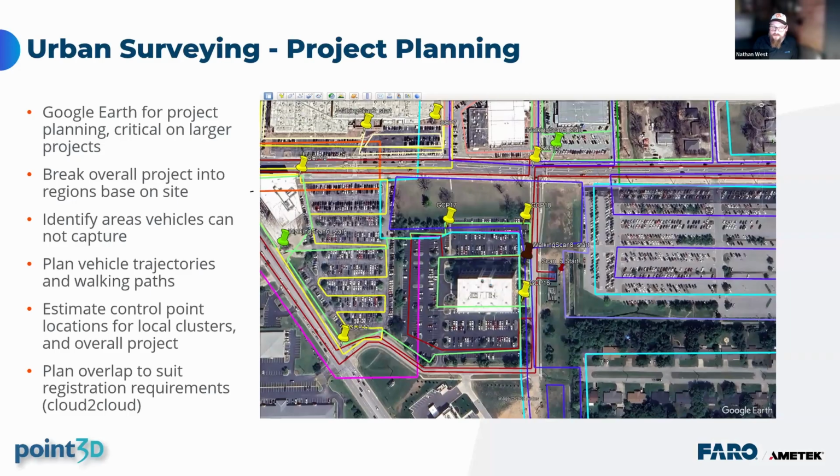Planning is a huge part of the field process. So this image shows the Google Earth. We use it to plan local and global loops. It looks complex, but if we were talking with you, it'd be very simple. And we also give you control point collections. We want to share those through some of our loops.